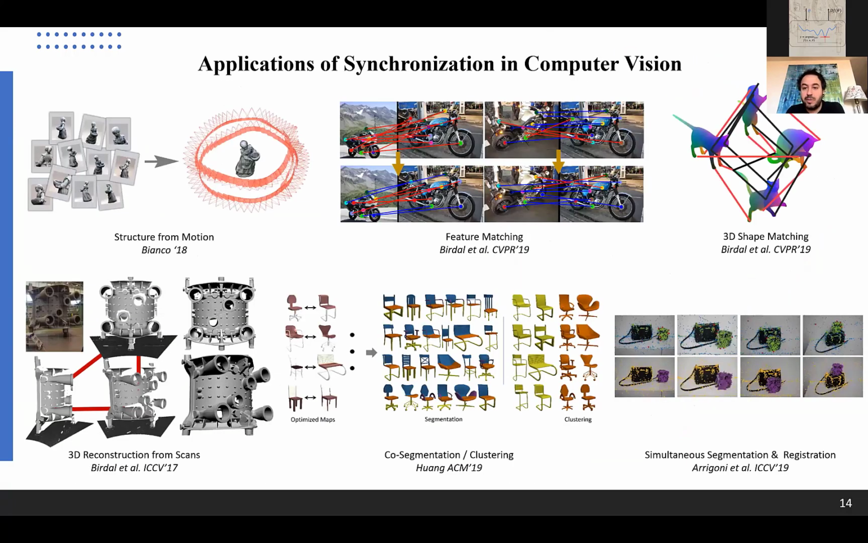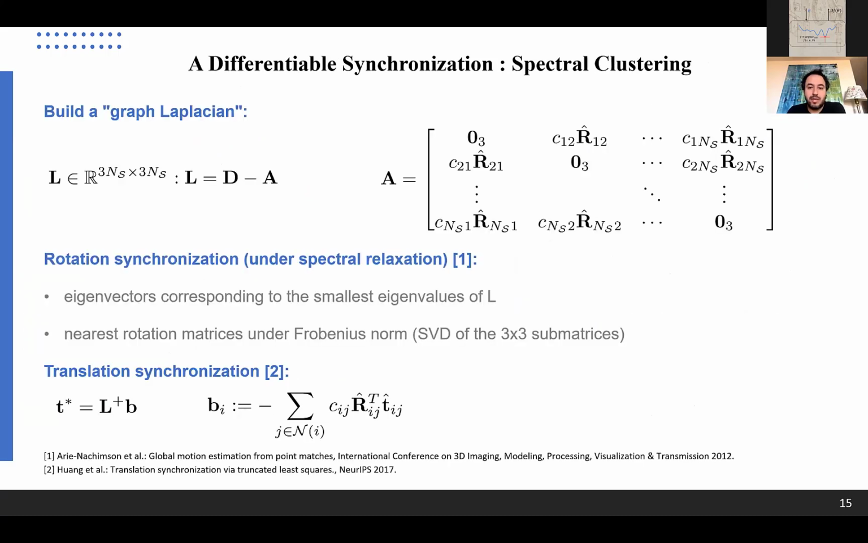So synchronization has been applied to many, many domains, from structure from motion to 3D shape matching, even segmentation. So that's a very well-studied domain, but implementing synchronization within a neural network maybe is not that straightforward. There are only a couple of works, and we choose one of those, in which the spectral clustering algorithm allows for a differentiable synchronization.